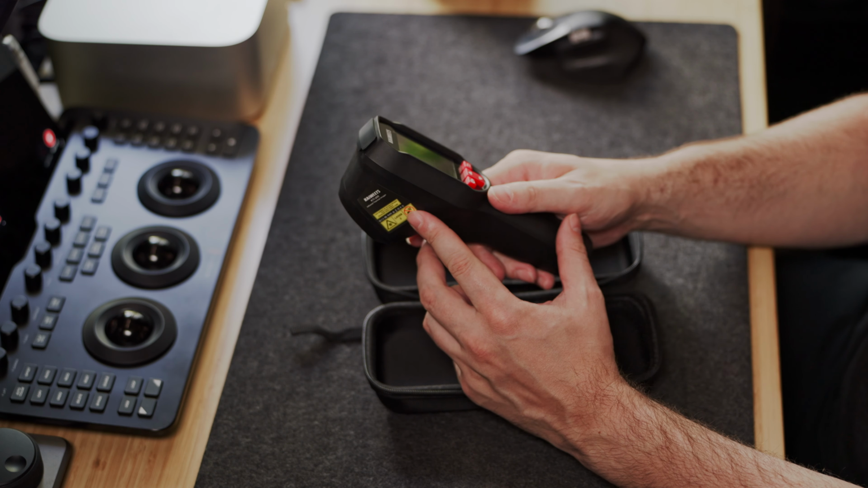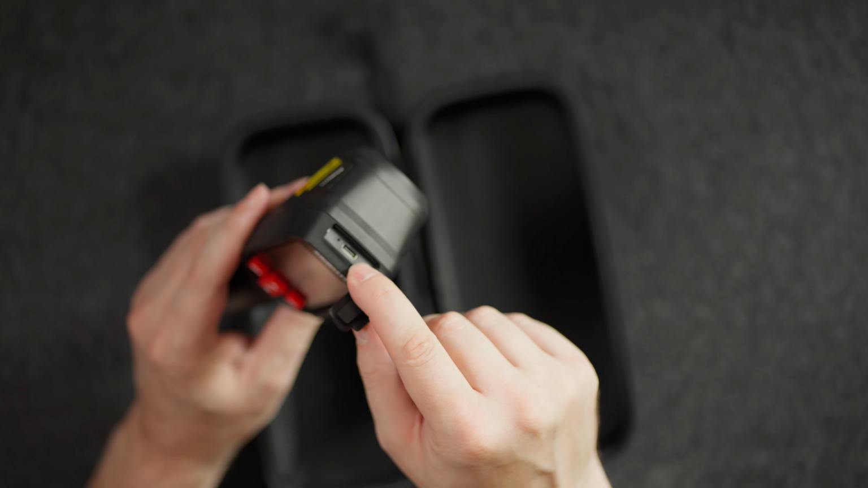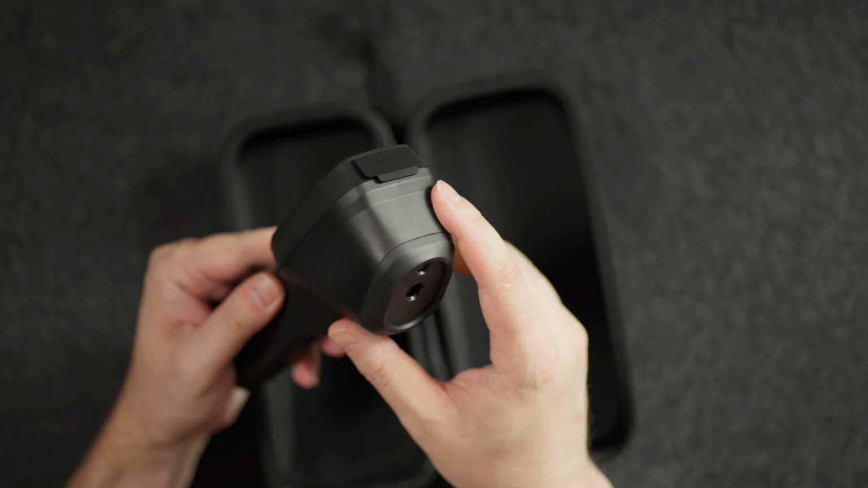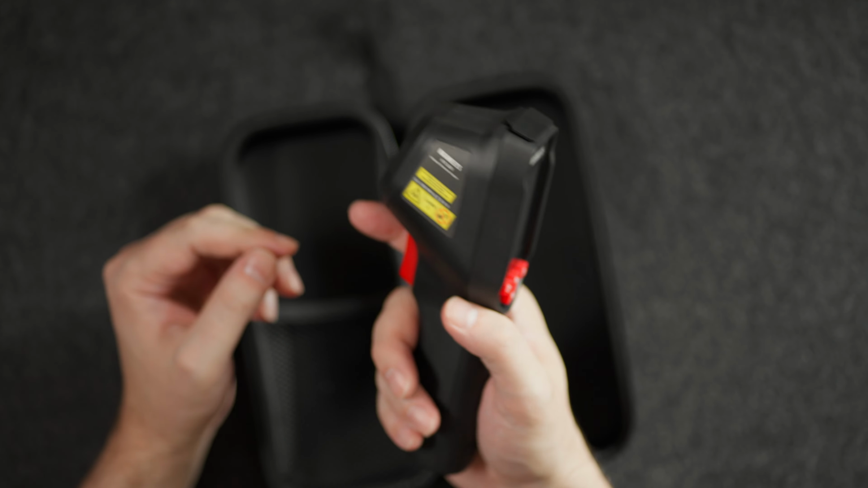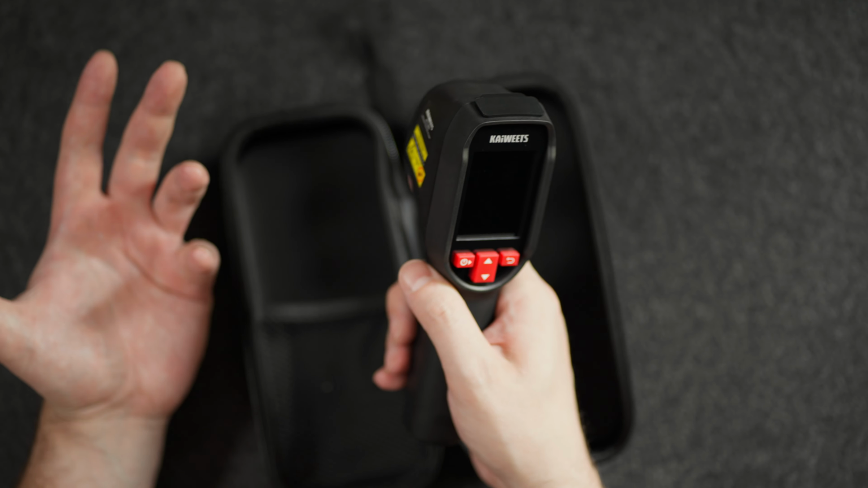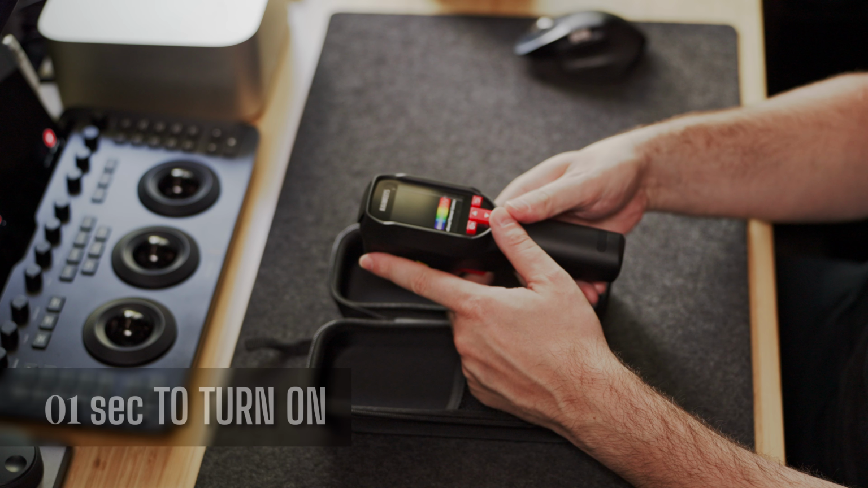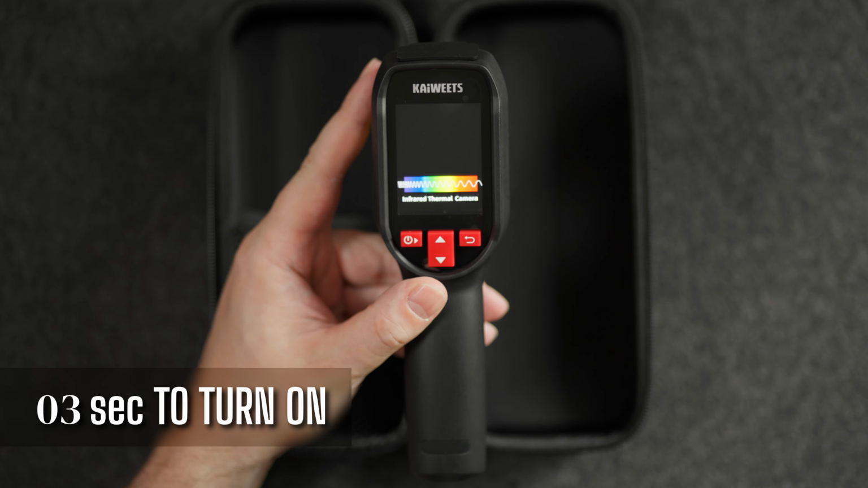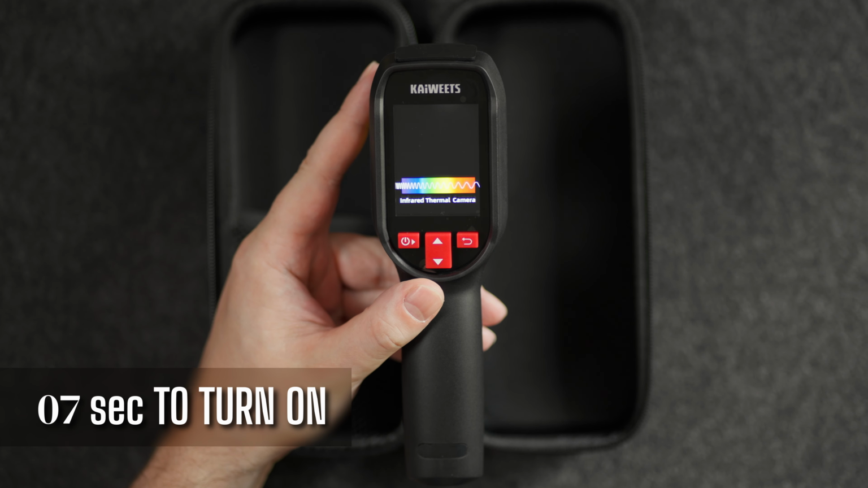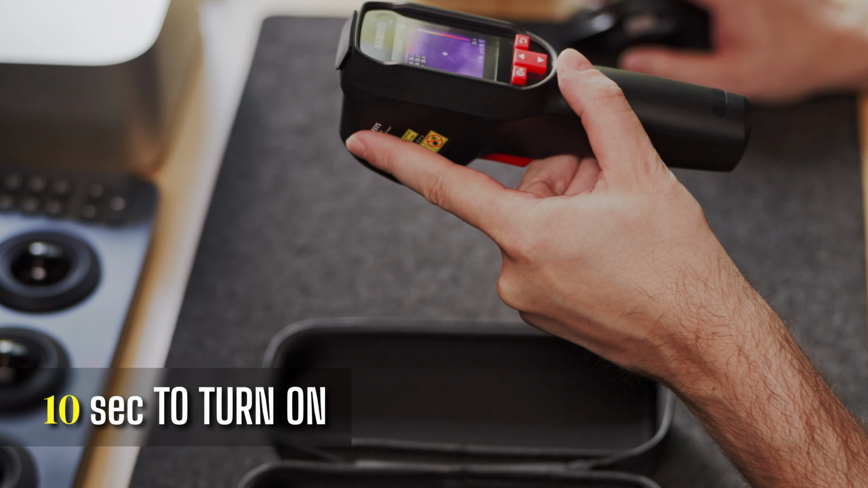So it stores about 30,000 thermal images that I can upload to my computer using USB-C, and it charges this way. The operation, because of the battery, is 8 hours. That's what they claim. I'm just going to test it out, see if that's true or not. Let's see if I'm going to hold it. Yep, it turns it on. See how long it took to turn it on.